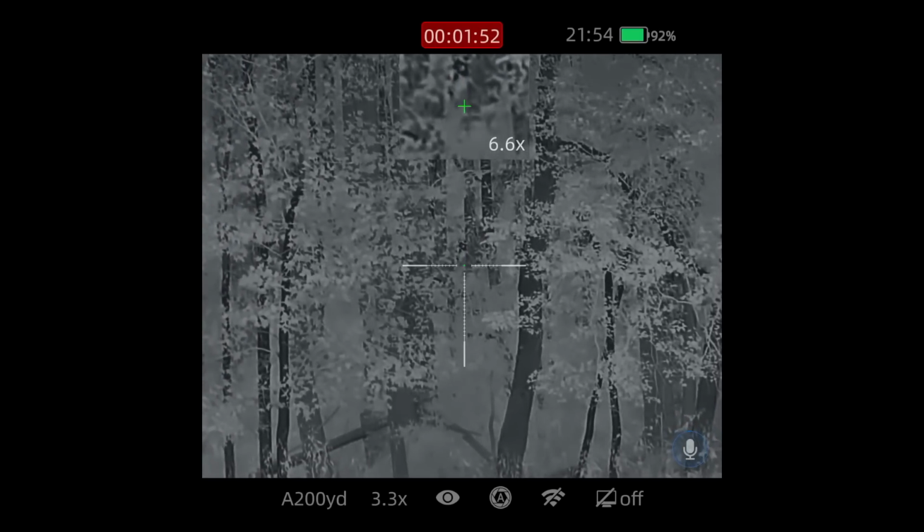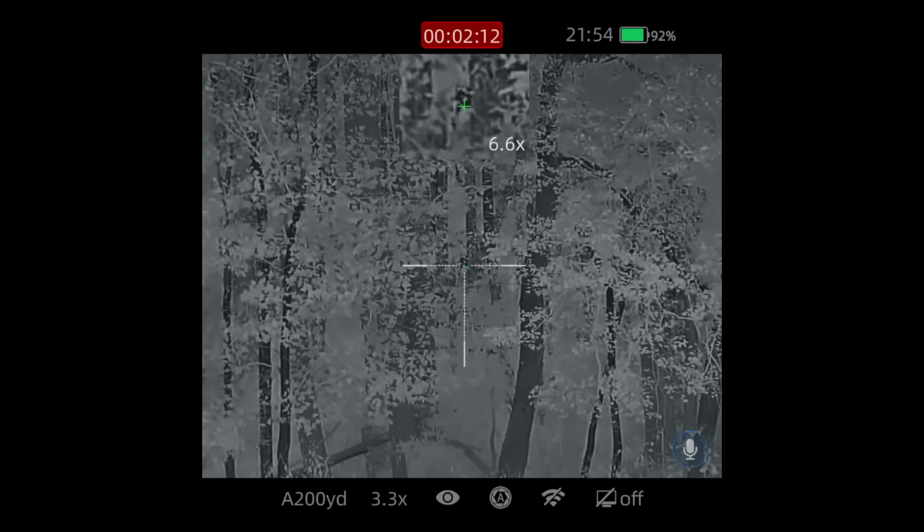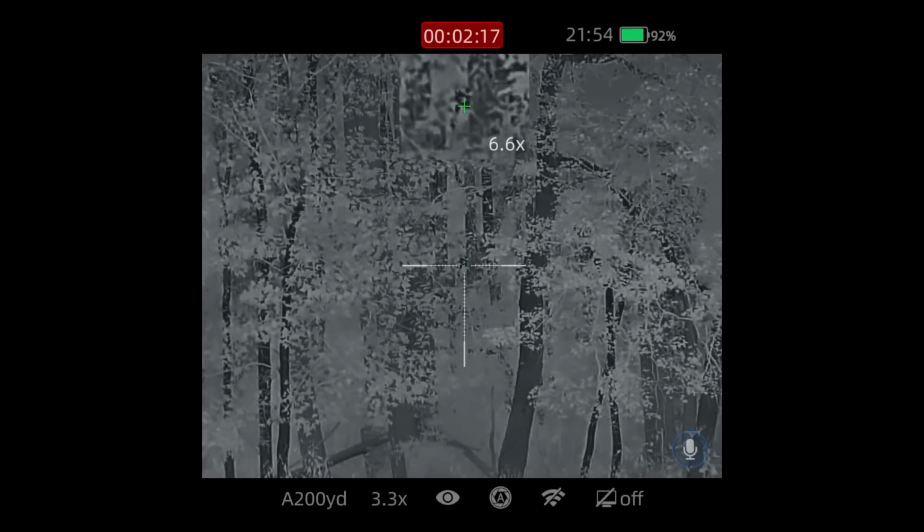He's in the woods. I can see him, but I can't tell how clear a shot I got. I think it's him. I don't know what that is. I swear, I think it's a dog.